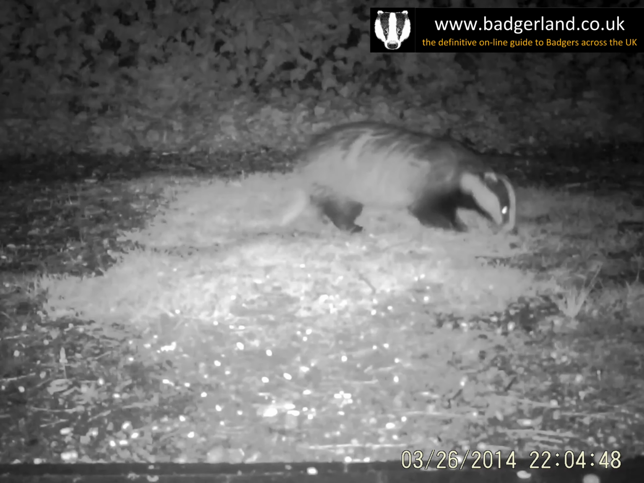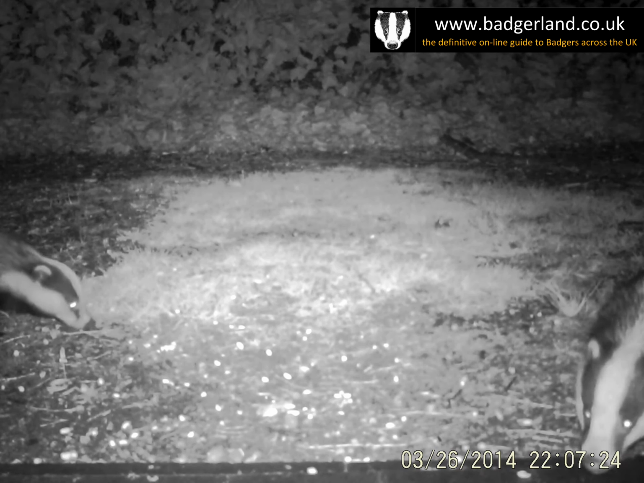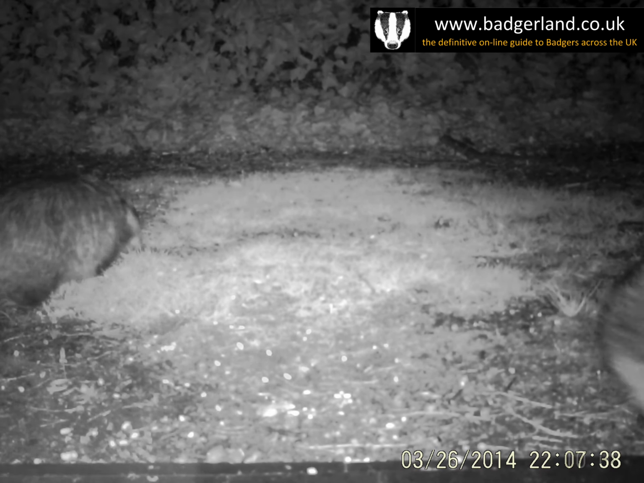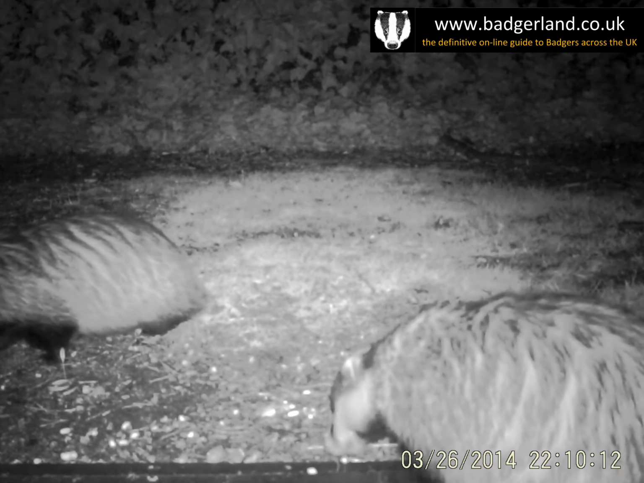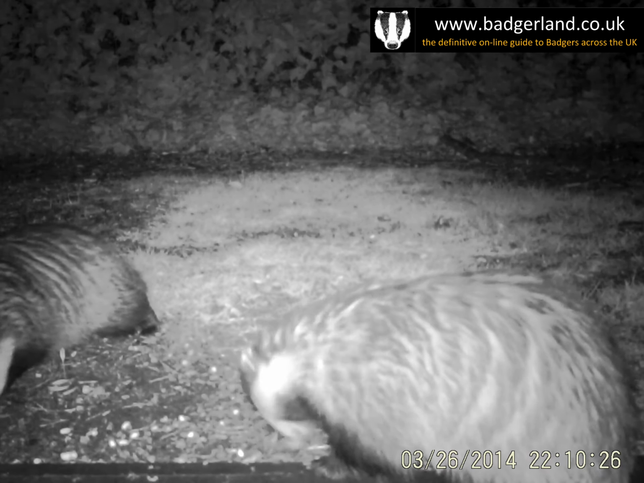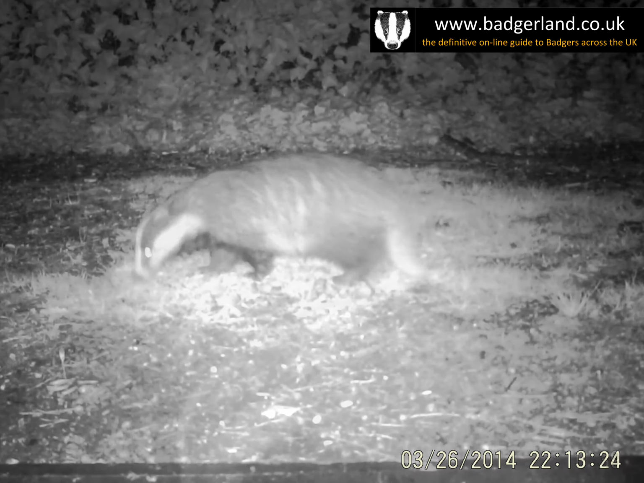It's more than 1 hour before it and the rest of the clan come back to feed. The badgers then make sterling efforts to eat all the food they can find, so they're very thorough. They hardly miss a thing when it comes to food.